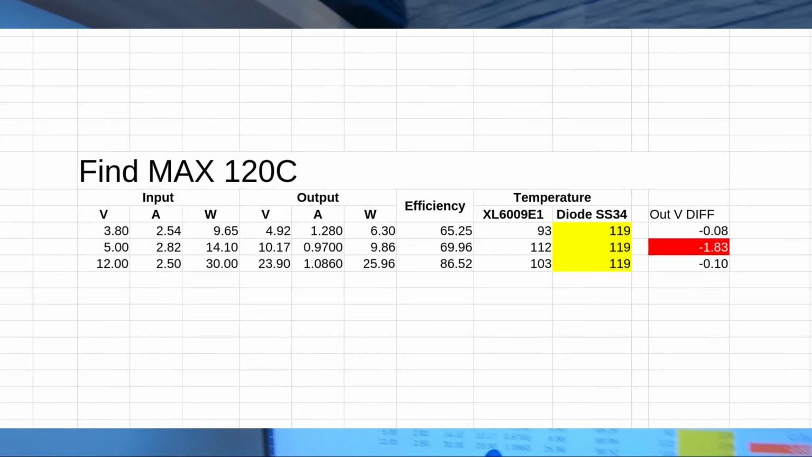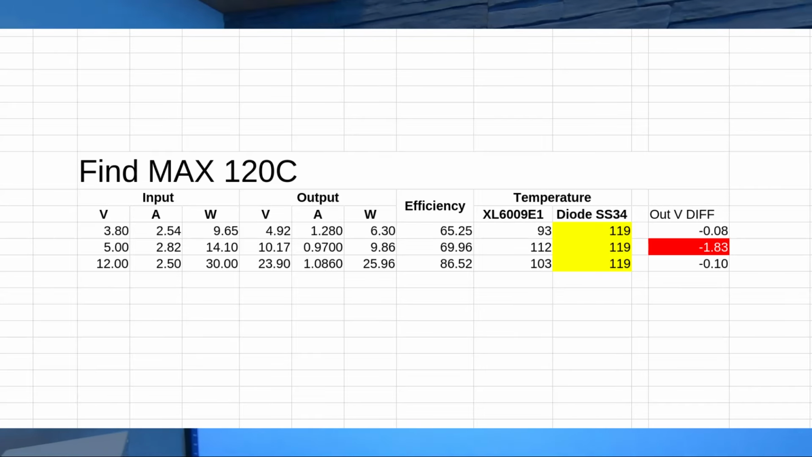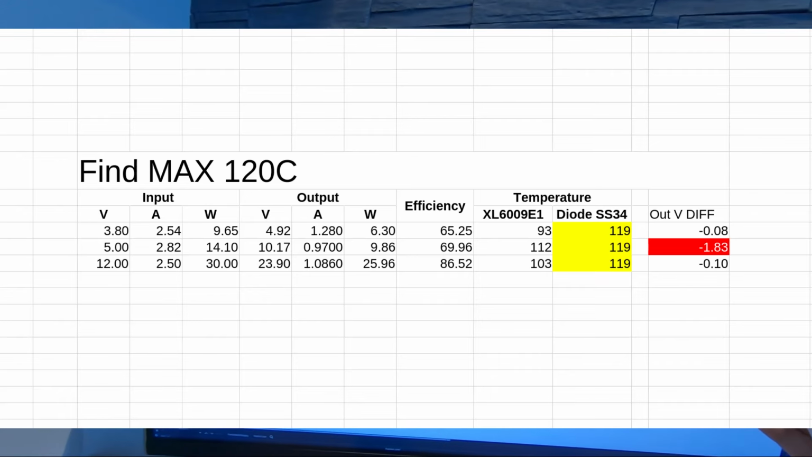So finding the maximum 120 degrees Celsius on whatever component, everything went to the diode.